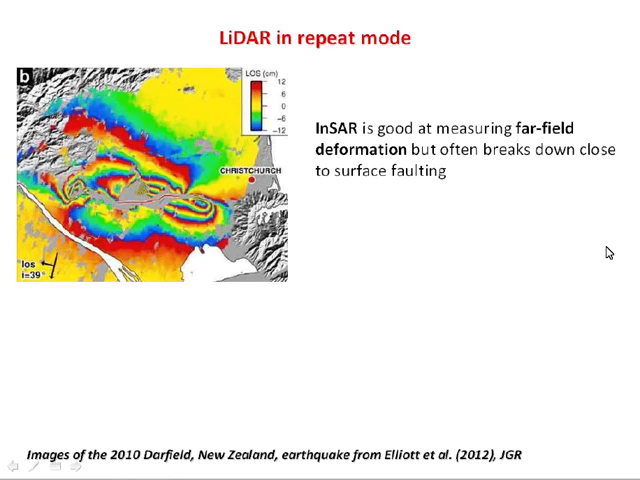So this is an interferogram spanning the Darfield earthquake in New Zealand. This is the surface fault here. Here's Christchurch, which was hit in a destructive aftershock. These coloured fringes are basically contours of ground displacement occurring in the earthquake. And what you can see is many tens of kilometers away from the fault, we still have InSAR signal. So it's very good at measuring far-field deformation.